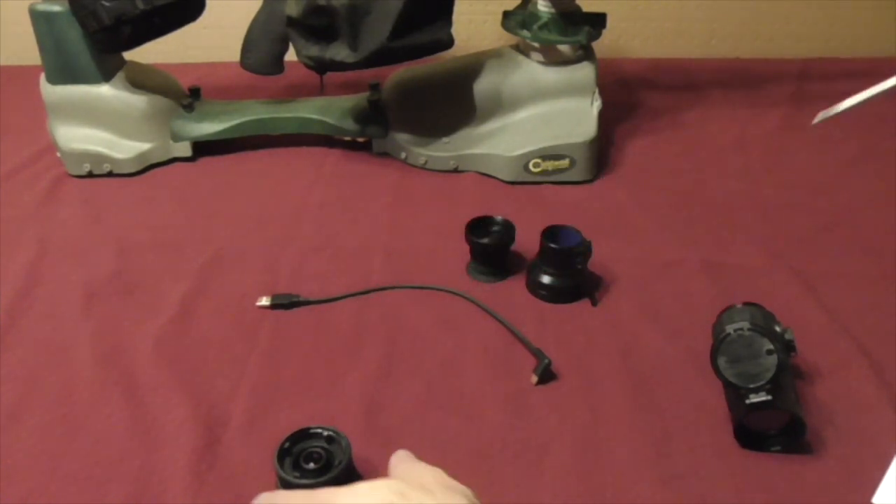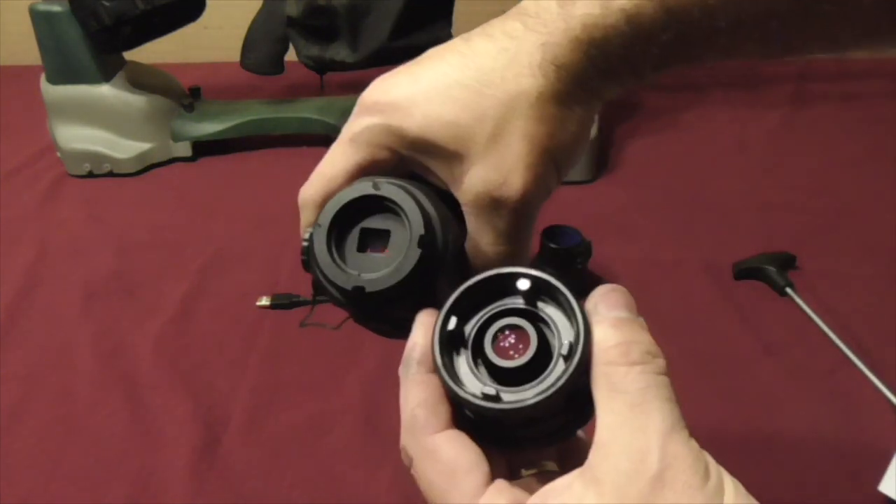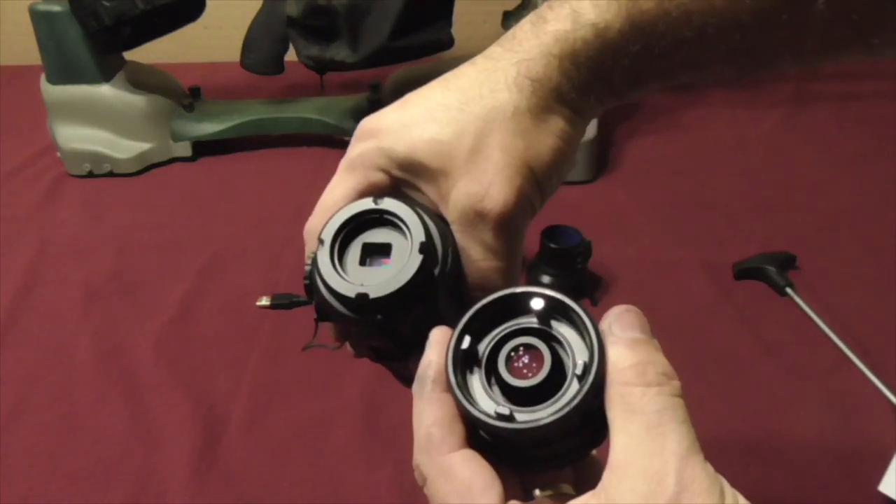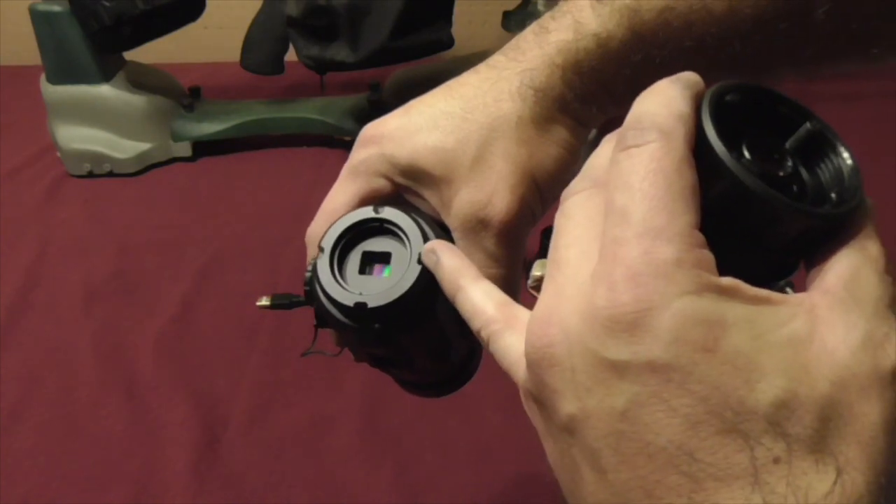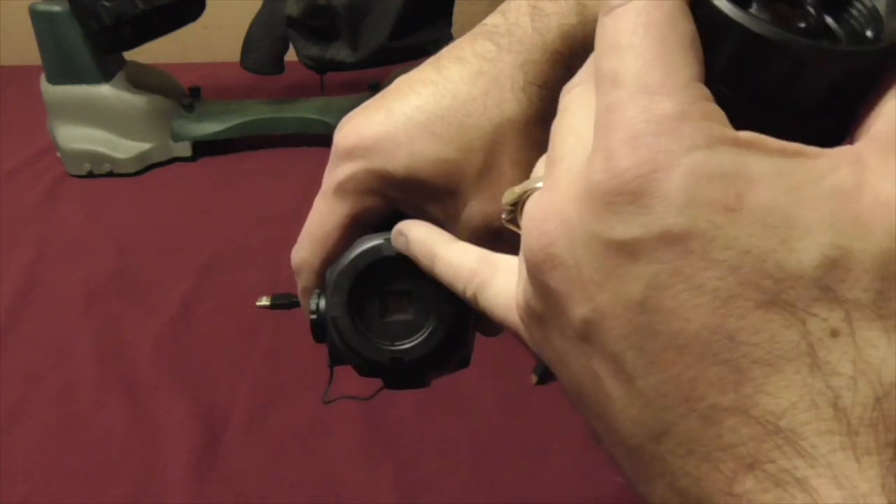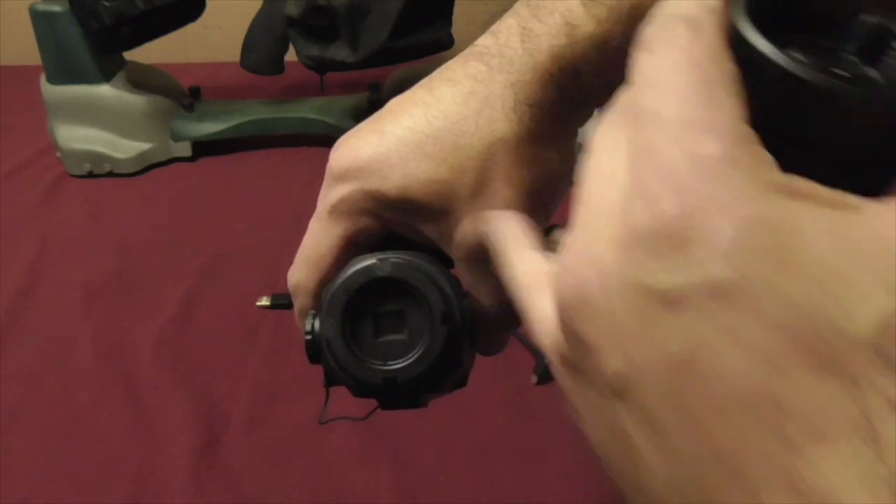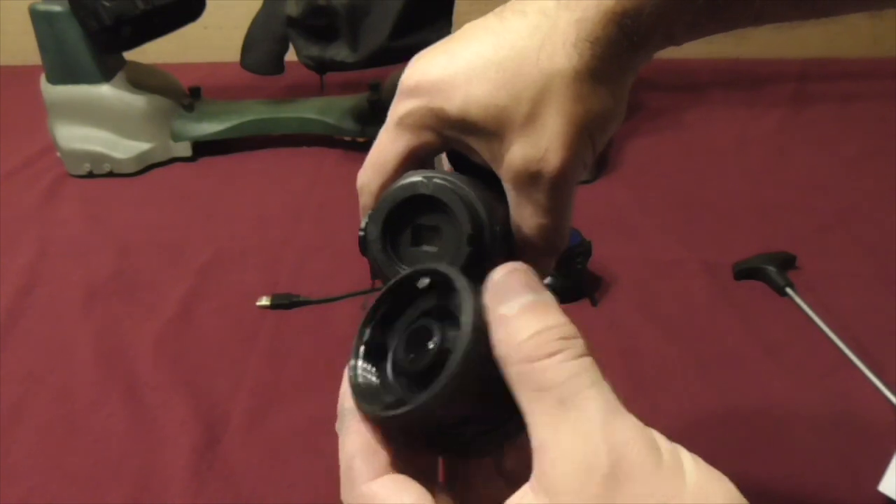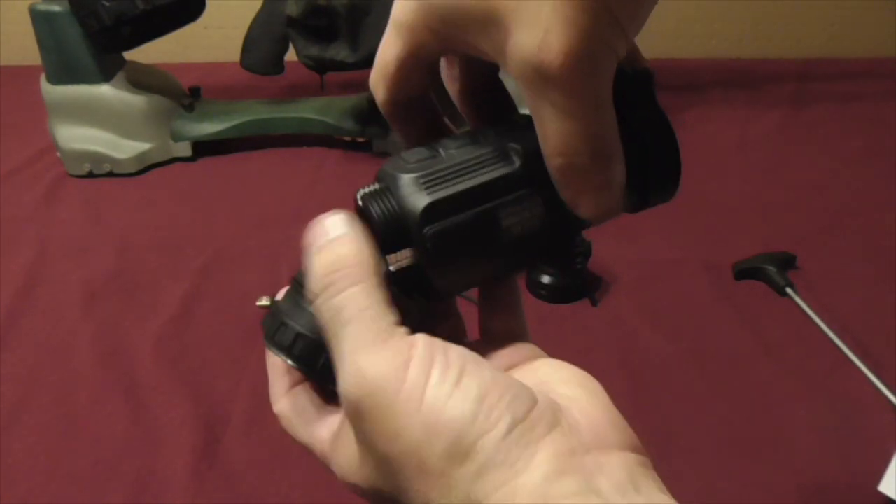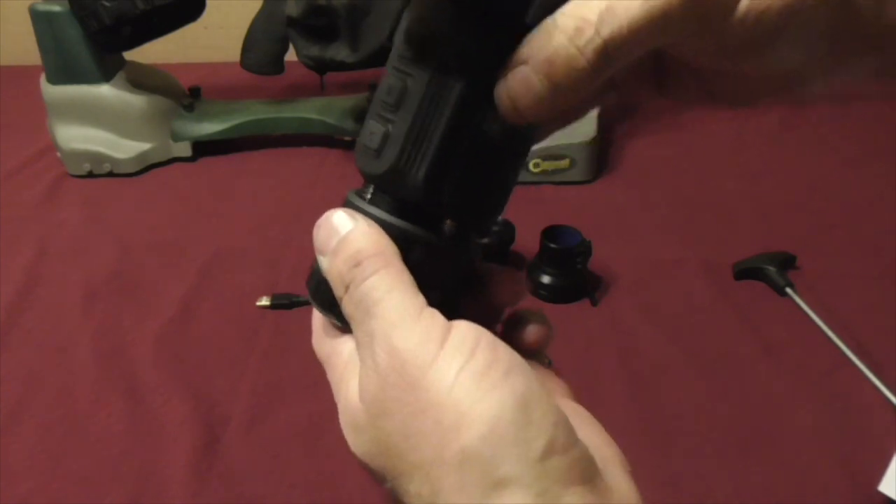Okay, you see the magnet there? That is meant to only go in one orientation to the back of the Hogster-C. These are half circles at the 3, 6, and 9 position, and dead top center, the 12 o'clock position, is a full circular to adapt to this. So essentially you get this detachable eyepiece connector.